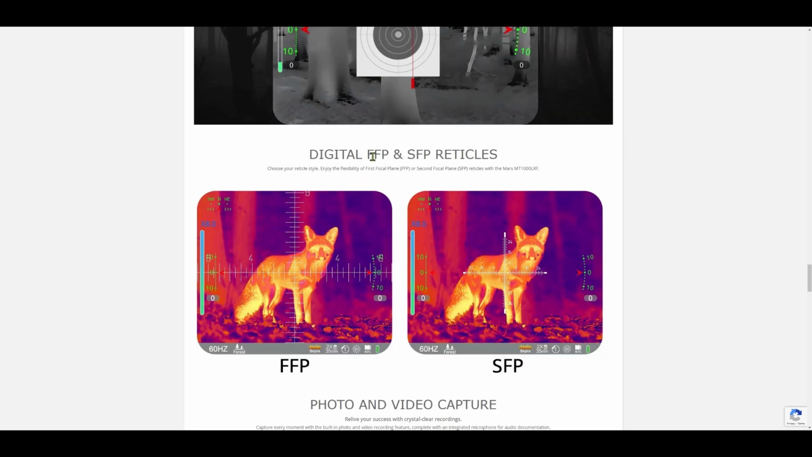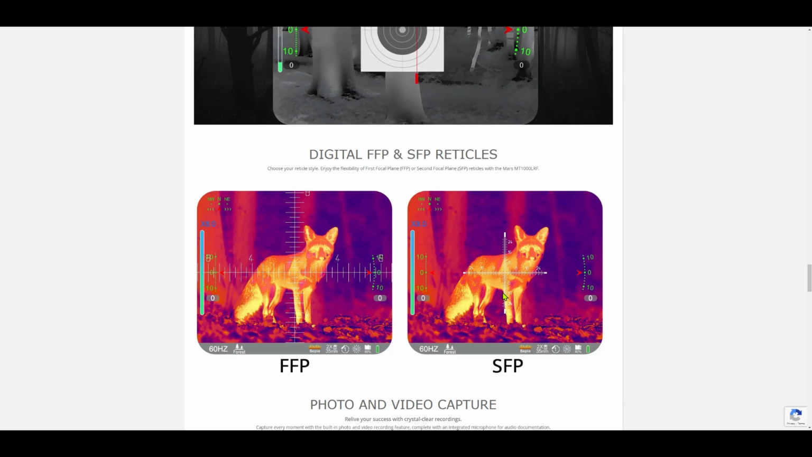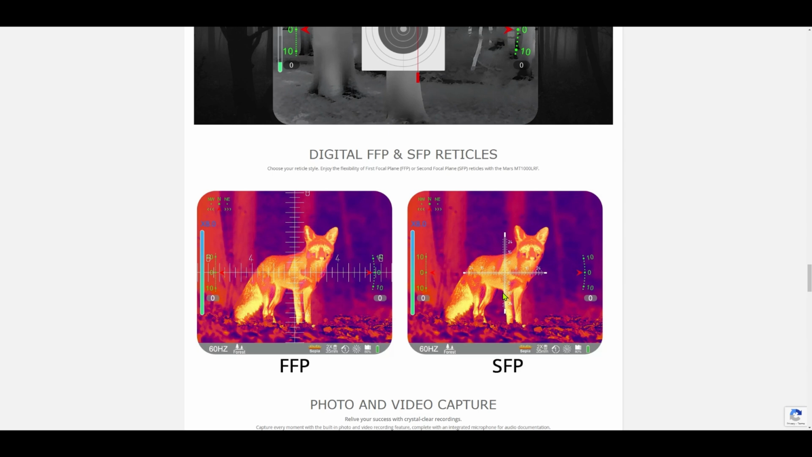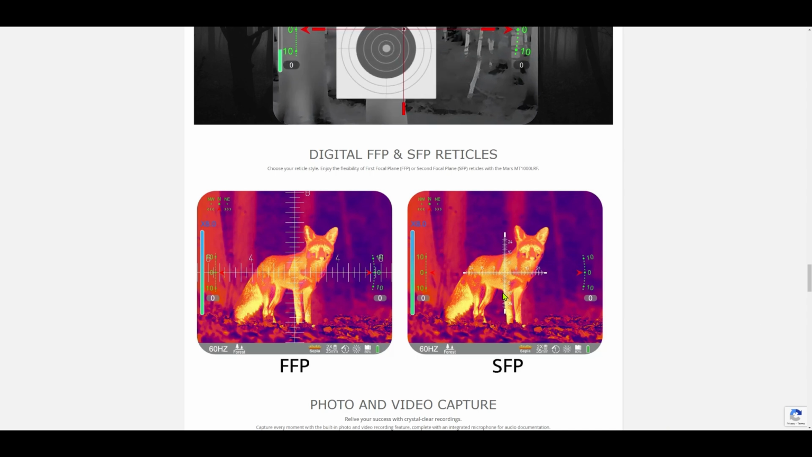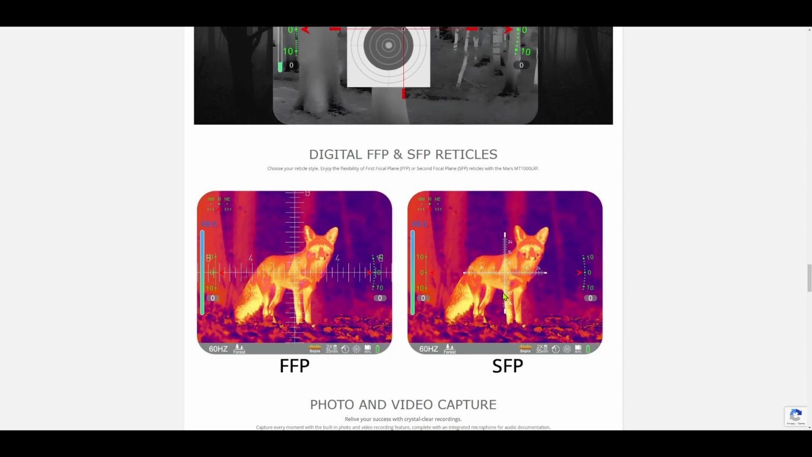You got digital first focal plane and second focal plane reticle. I prefer second focal plane because it keeps those crosshairs very tight and small. Like I said, I'm a mouse hunter back here, and those things are very, very small at distance. So I need that reticle to be very small. And I don't use hash marks because the ballistic calculator does all that for me.